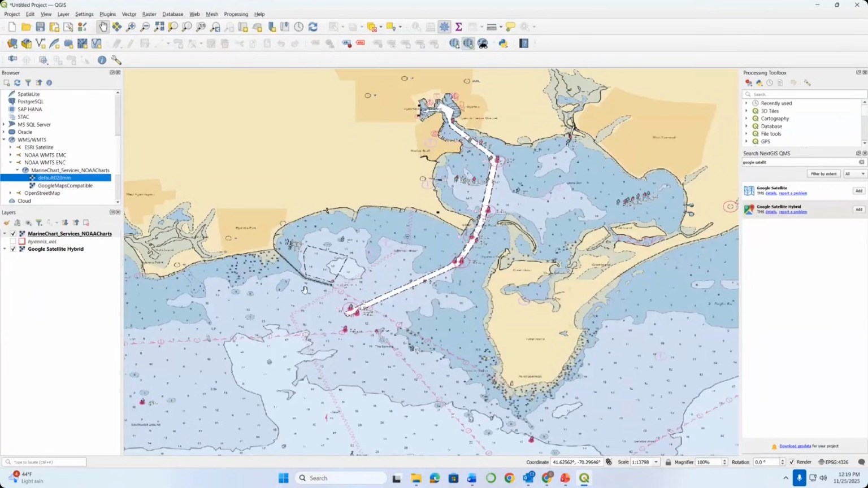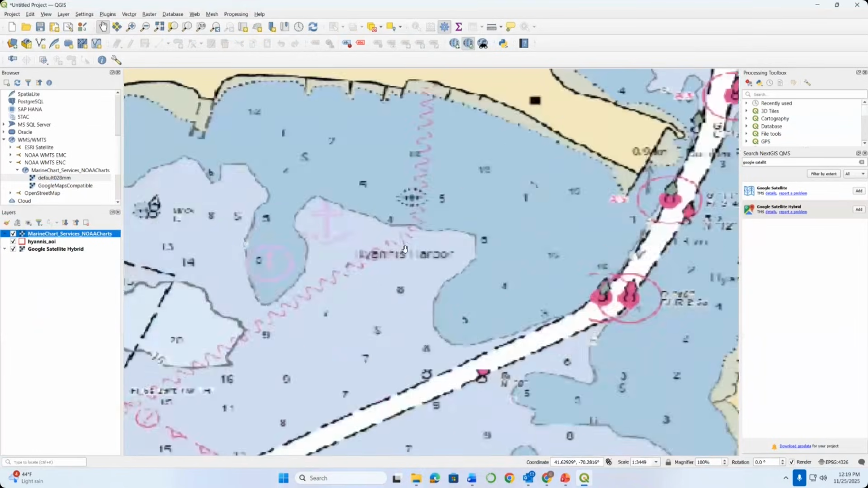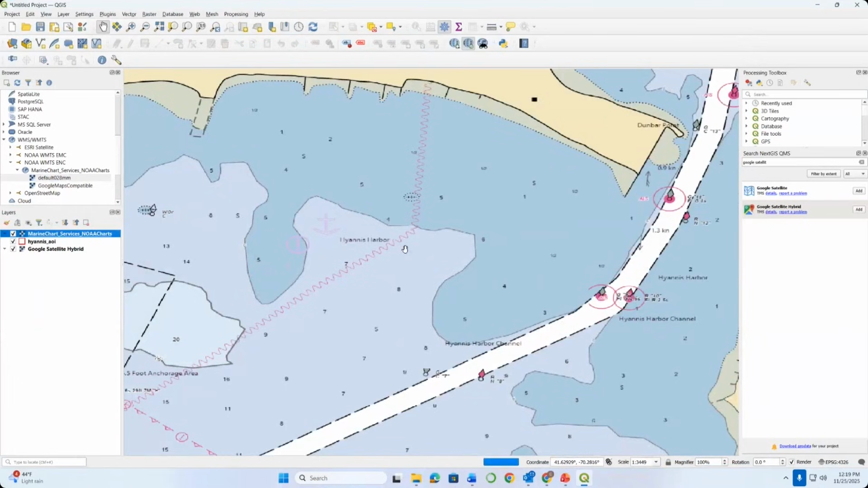And that worked. It went ahead and popped up the electronic navigational chart for this area. So we can zoom in and look at what the chart soundings look like for this area.